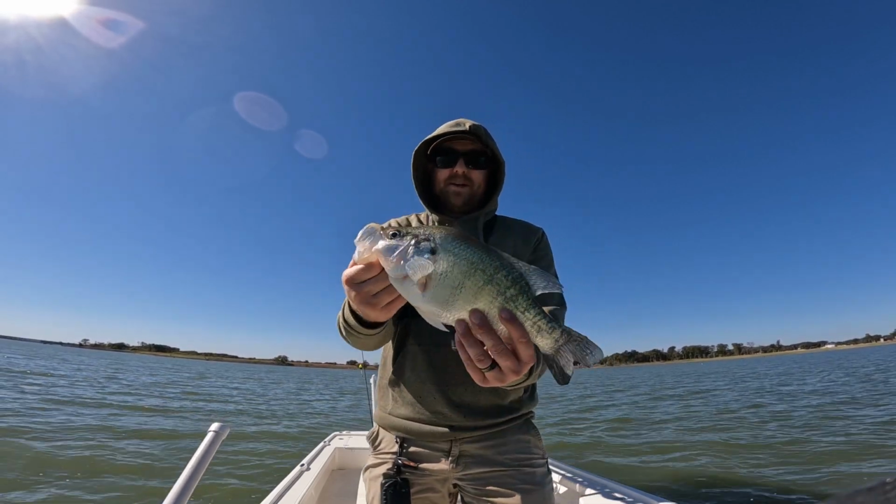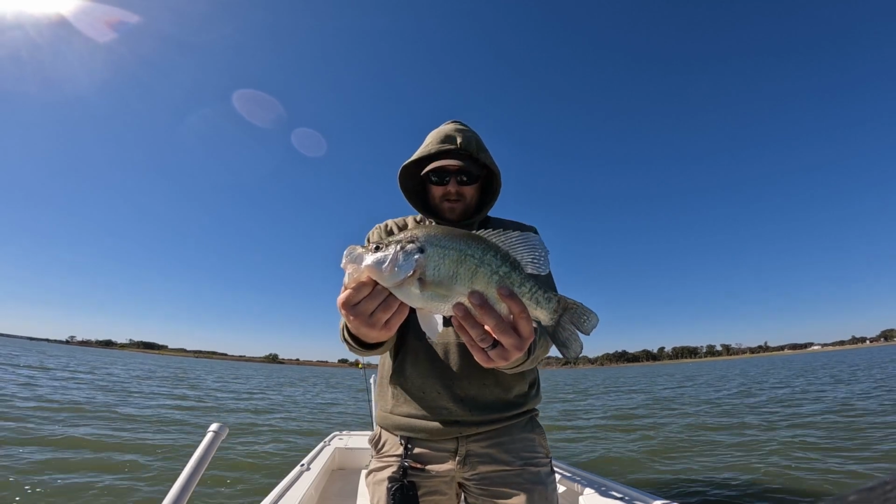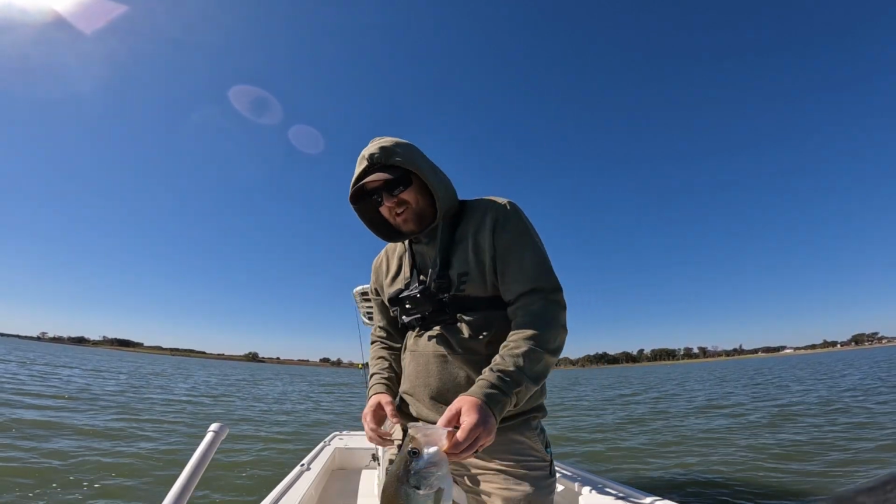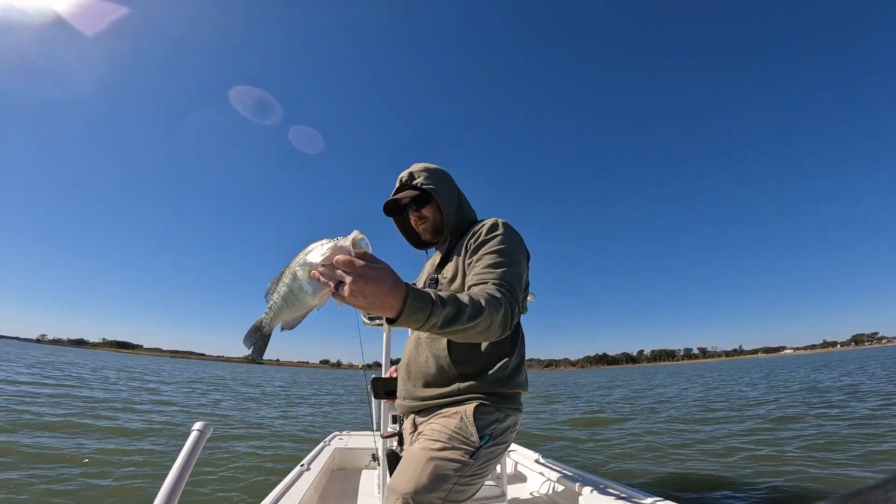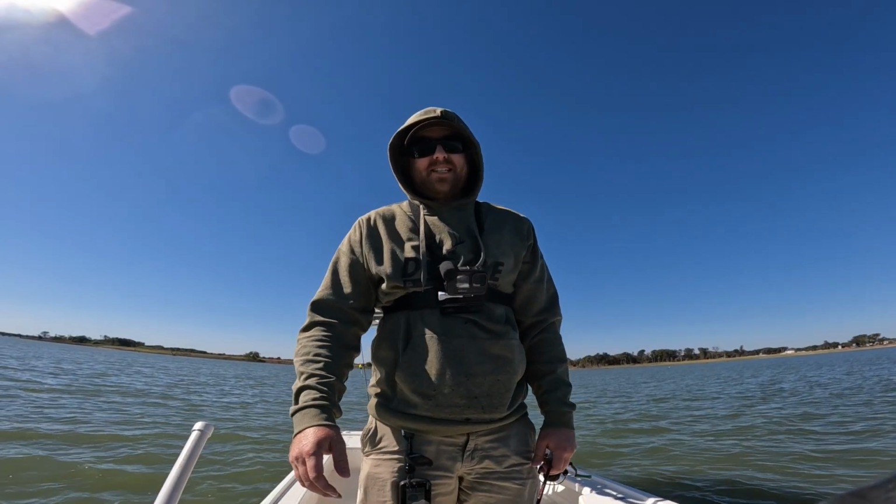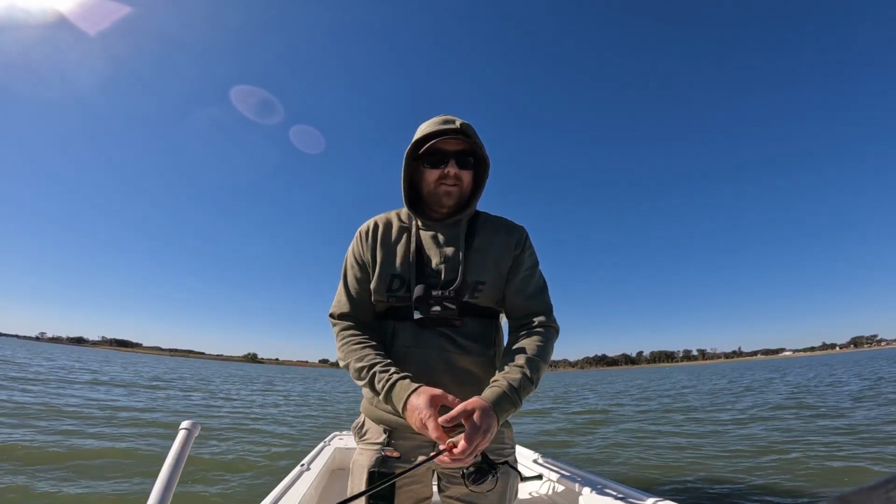Gosh, that's close to a 2-pounder. I'm not gonna lie to you. That is a slab crappie. Holy cow, guys. Good night. Let me take some pictures of this thing. Good Lord, guys. All right, let's get her back in there. Thank you, ma'am. Woo! Man, if I was keeping fish, that would be a fantastic dinner right there.